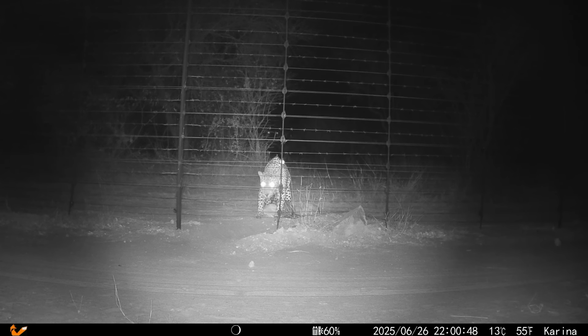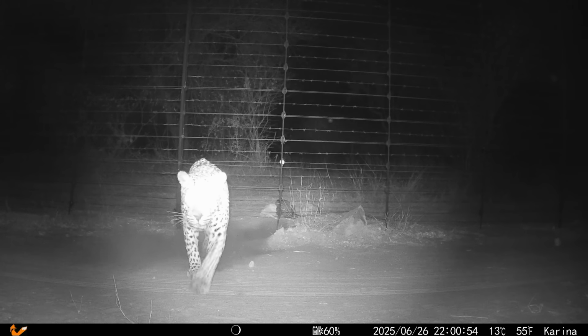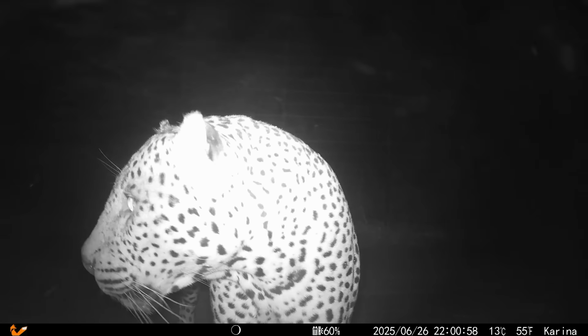No fence will ever keep a leopard in or out. Once he was happy that the gap was big enough, he squeezed his colossal body through and gave a nice shake right in front of the camera. I'm always amazed to see what these leopards get up to. Just when you think you've seen the most unique behavior, they go and do something completely unexpected.